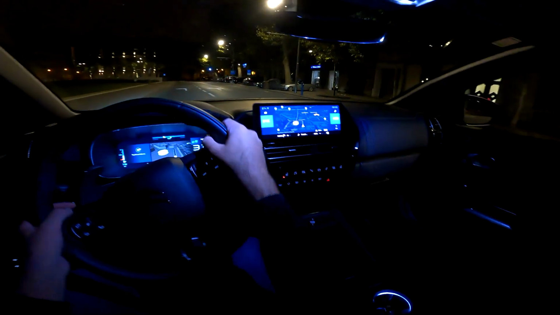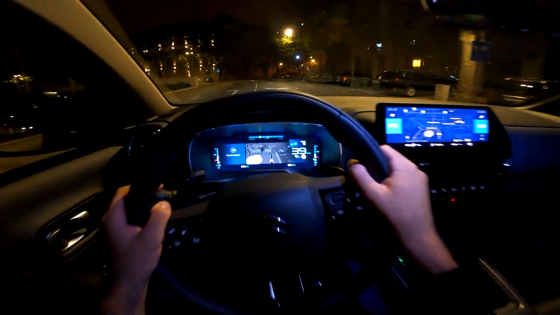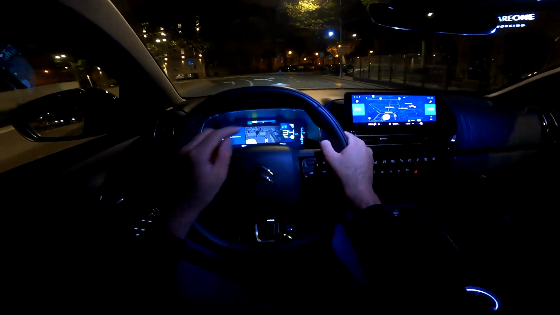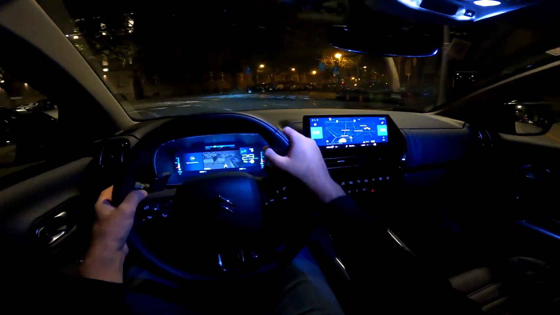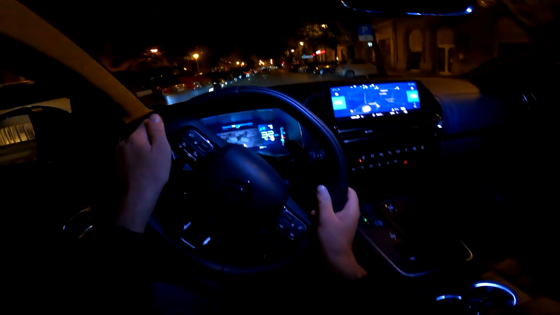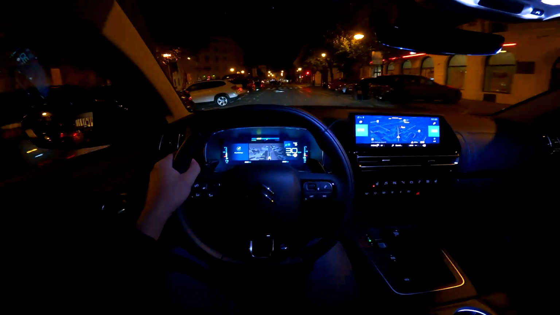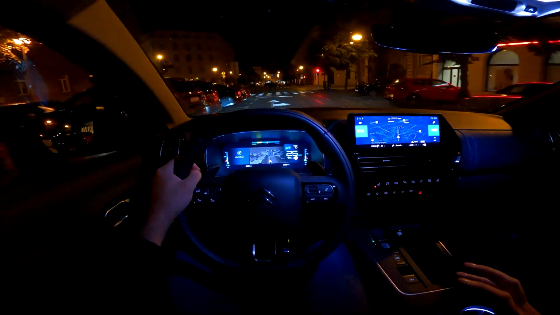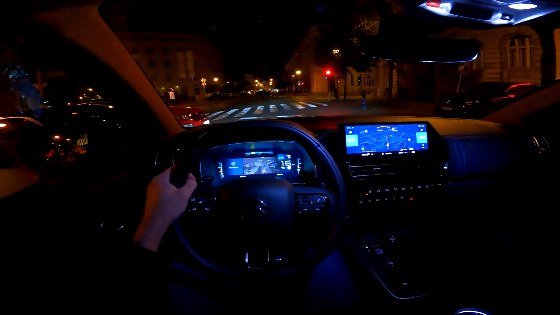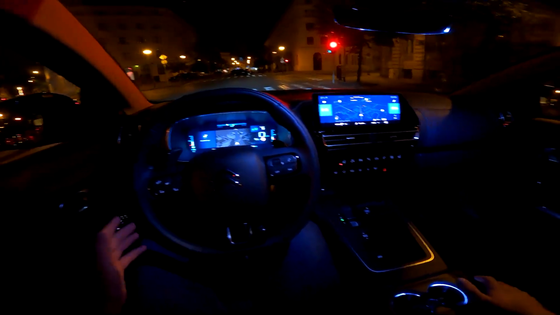And navigation view has this big navigation, looks very cool. And of course, if you have the active navigation, then you would see the route here as well. And yeah, well, as I said, very comfortable drive, and you really get used to this very easily.